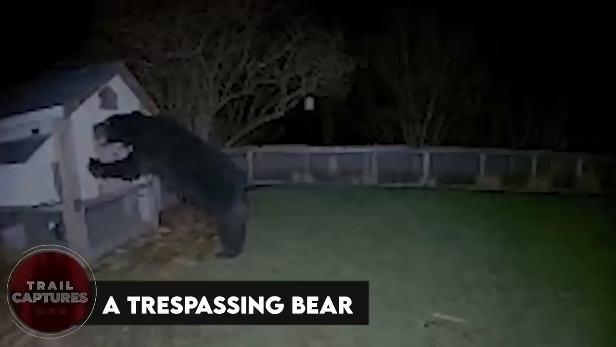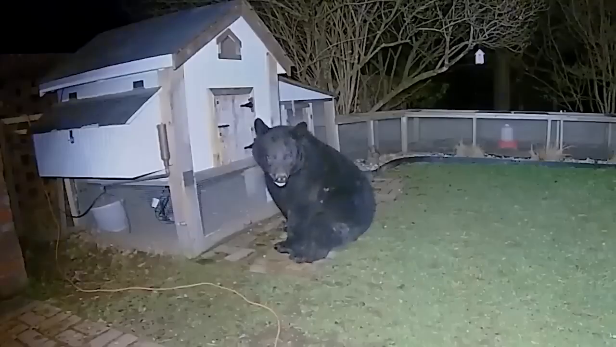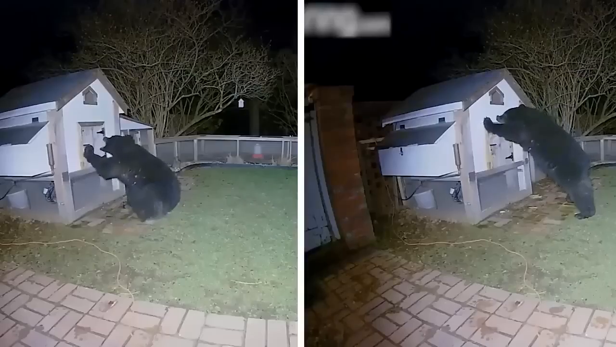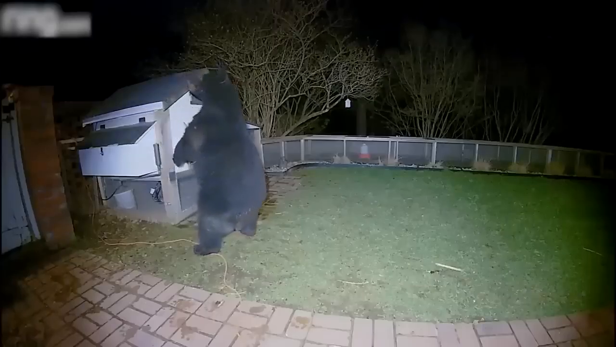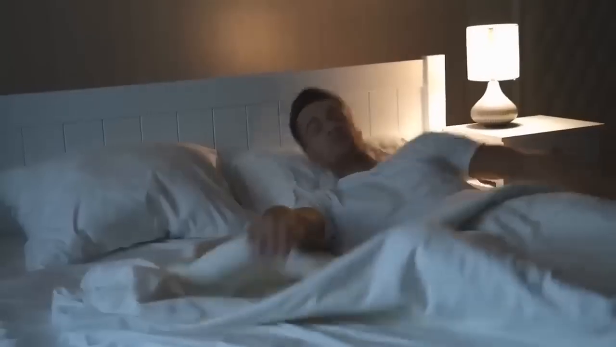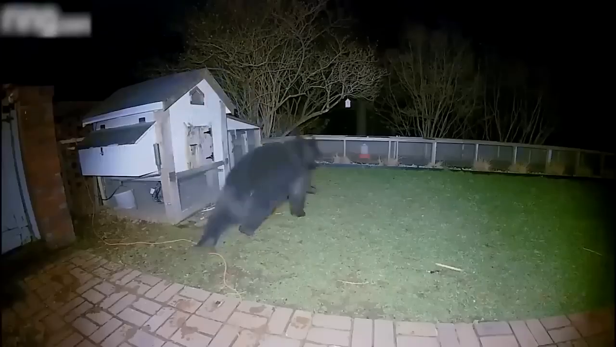A trespassing bear. In this funny incident, a bear trespassed onto someone's property at night and tried to snack on some chickens. It attempted to break into the chicken coop, but got startled by a strange voice and decided to run away as fast as possible. Turns out, the owner, Haley, woke up in the middle of the night and shouted at the bear from a window to scare it off.